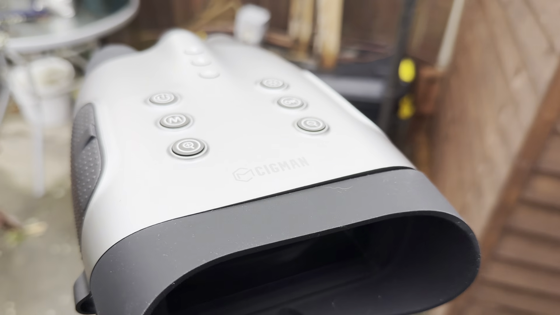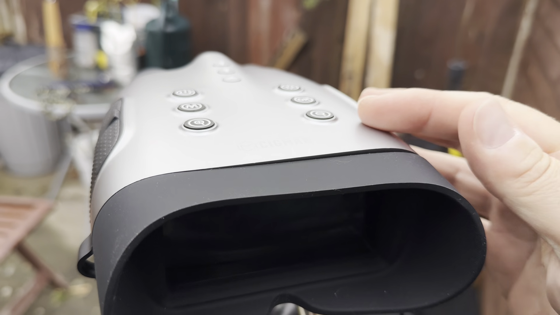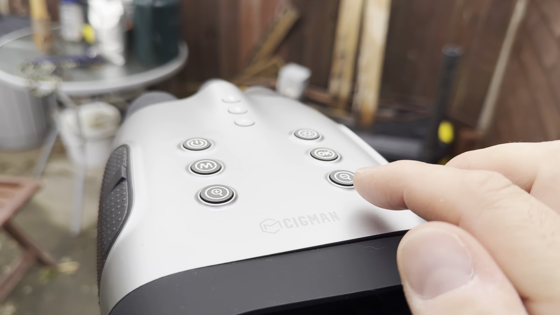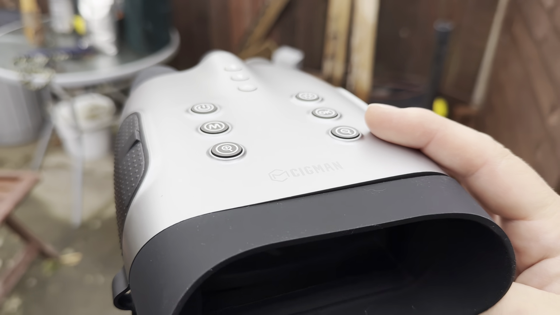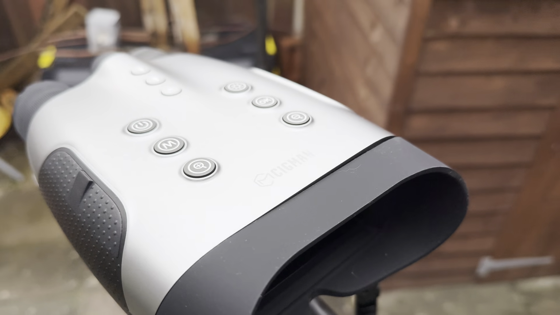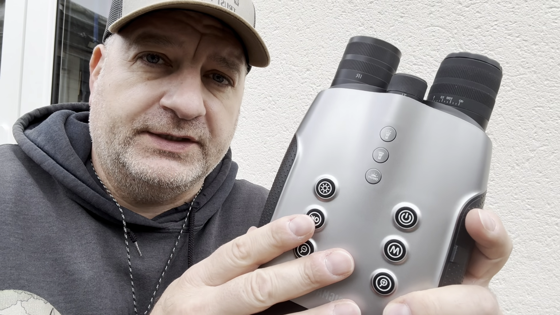It is kind of wide on top, which was one of the issues I was having when I was holding one side and trying to show you the zoom, because the zoom out is here and the zoom in is there, so it is a little bit wide apart for trying to do it with one hand. But I'll show you the buttons and the features next. Right, let me give you guys the final rundown now.